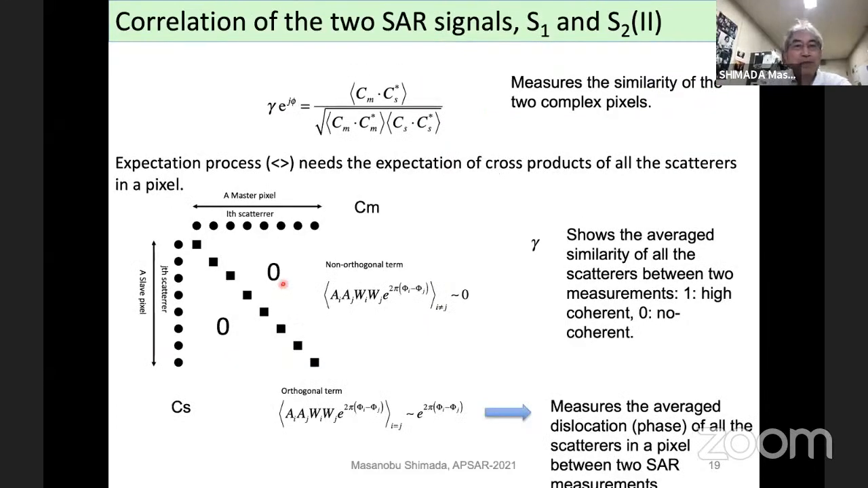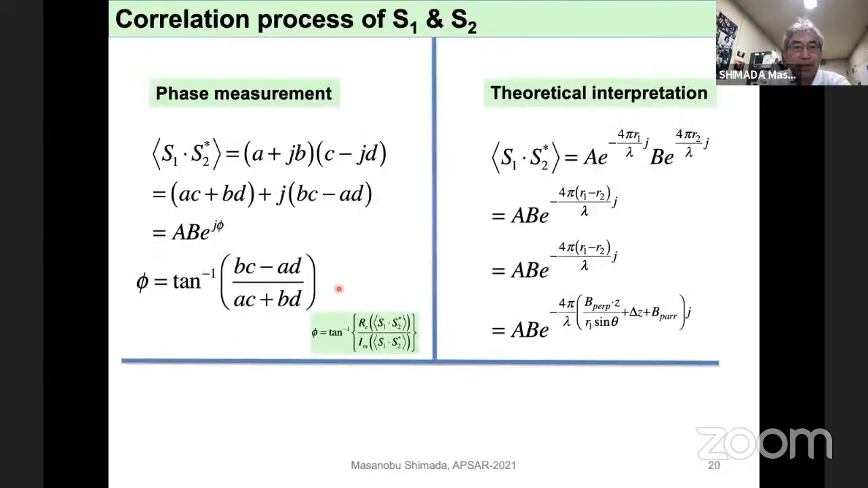And this linear summation can be simplified. Correlation processing of signal 1 and signal 2 can be done by (A plus jB) times (C minus jD). This can be simply expanded to AC plus BD plus j(BC minus AD). And this one is something like that.